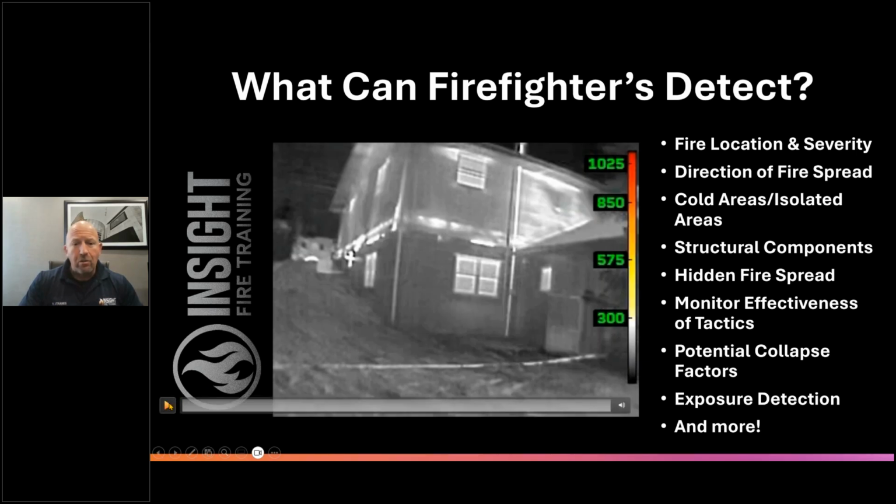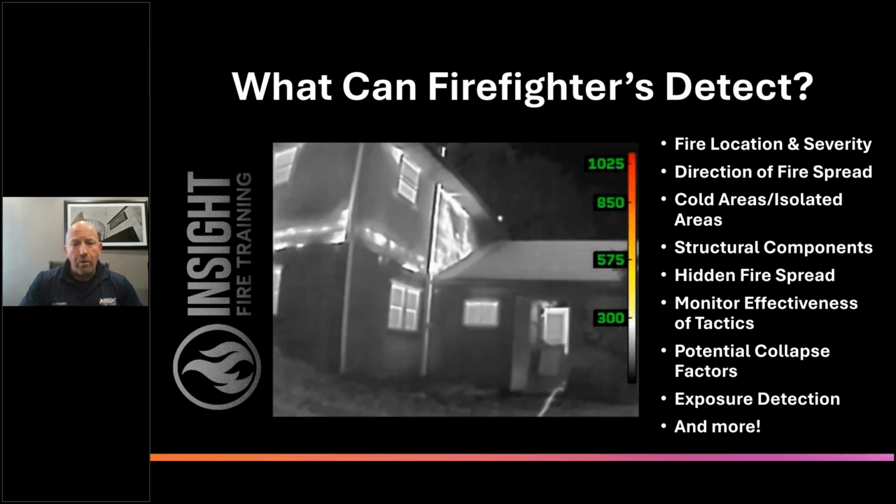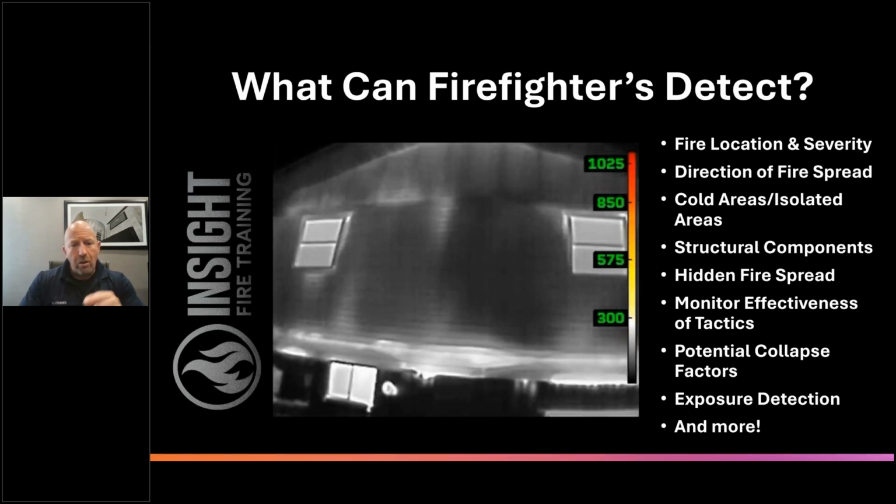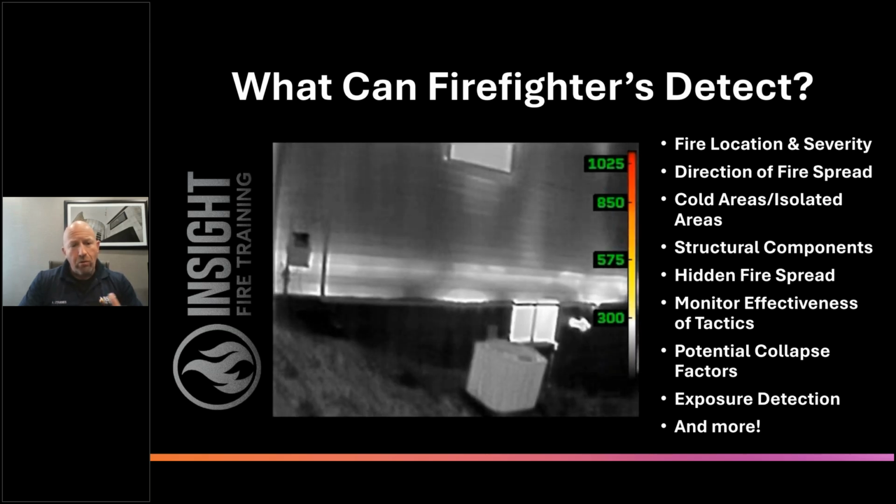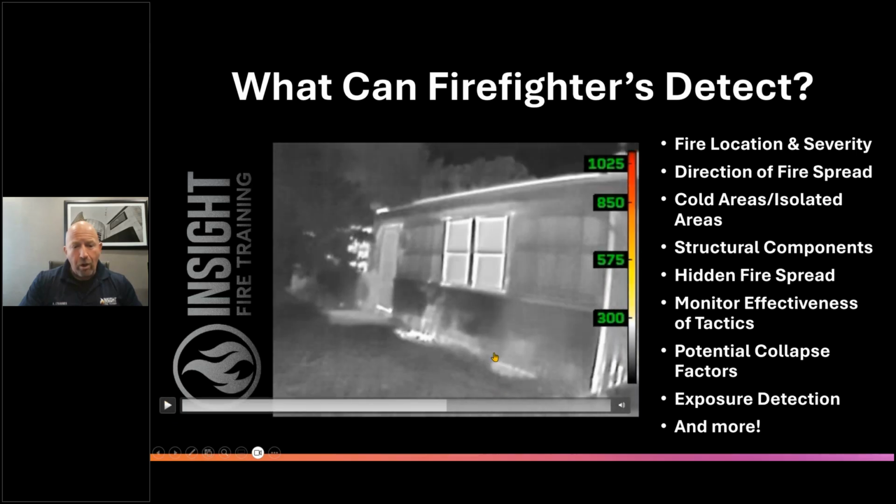Look at the heat signatures he sees, what we call thermal bridging from the basement going up. You can see where the platform construction is. You can see heat transfer from the bottom to the first floor. You can see thermal bridging indicating the roof joist. You can see all that heat on the bottom transferring through that structure, moving around as we walk towards the front of the structure. And you can actually see it around the bottom where the seal is around the foundation, where it's coming through that.